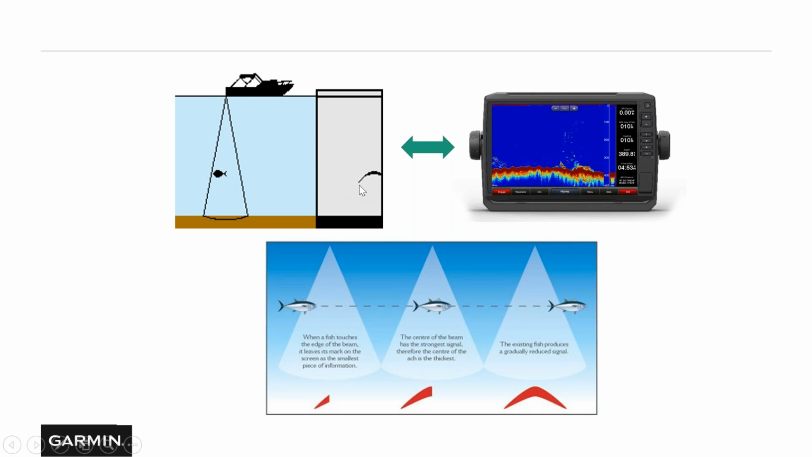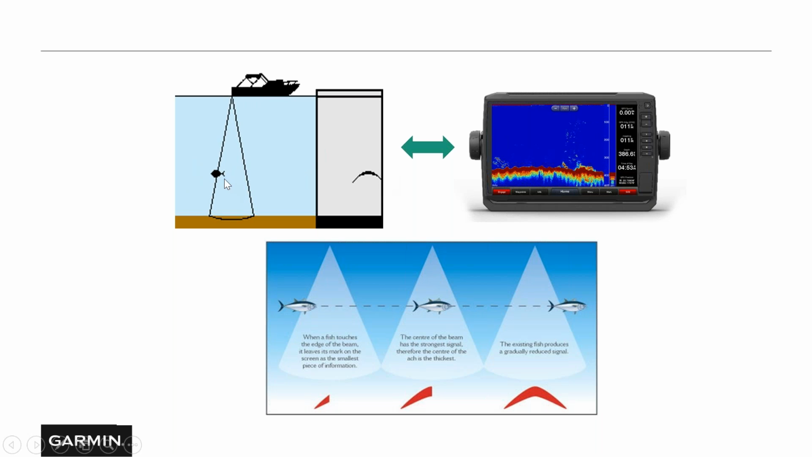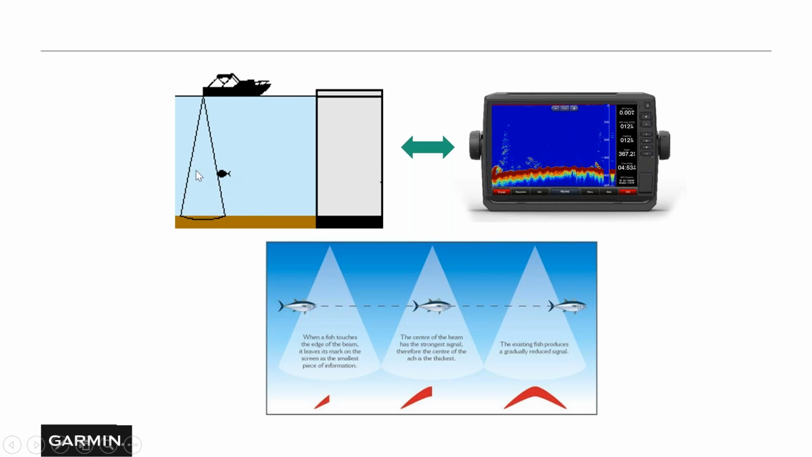Just remember, when you see the beginning of that chevron, that fish has entered the cone. The highest point of that chevron is when that fish is in the very center of the transducer. And when you see the very tail end of that chevron, that's when the fish is leaving the cone.